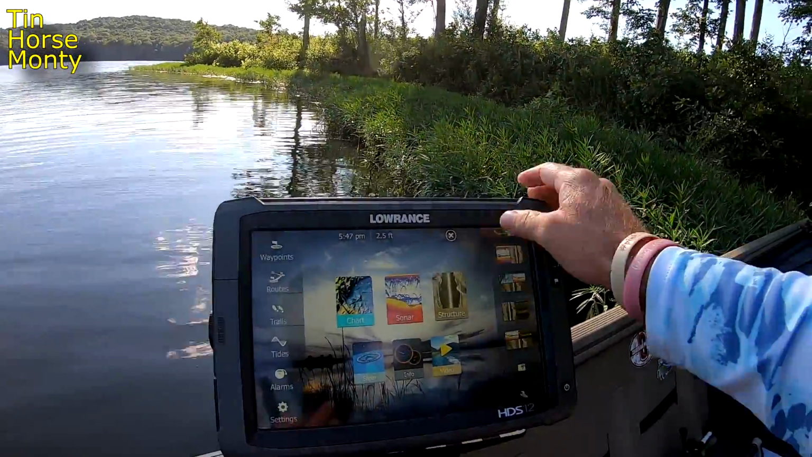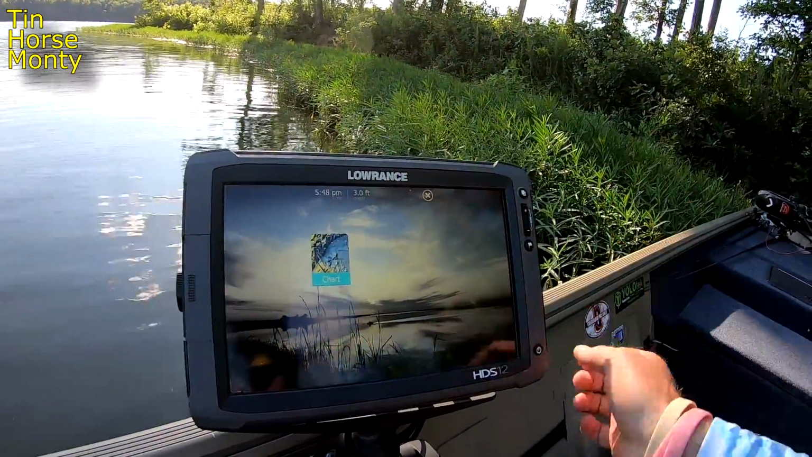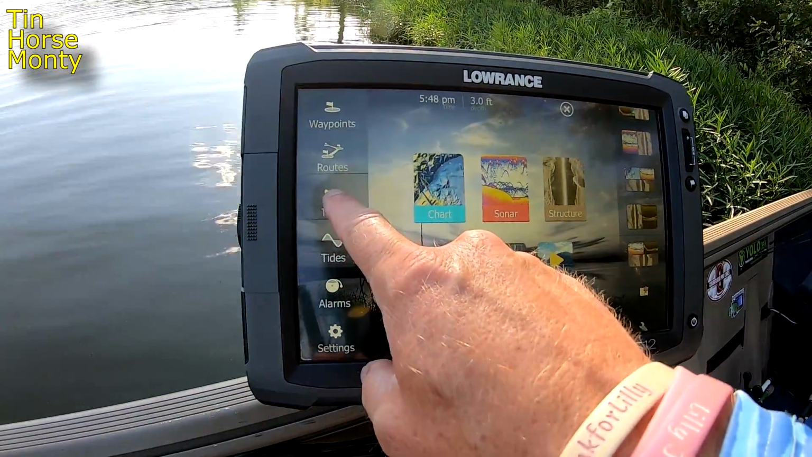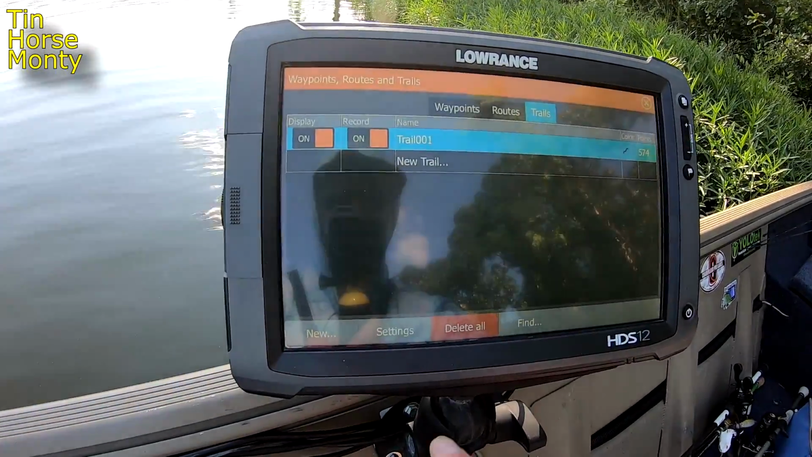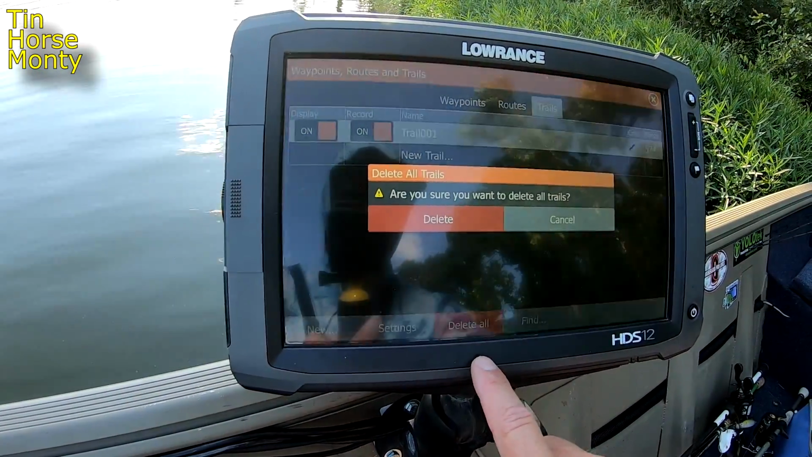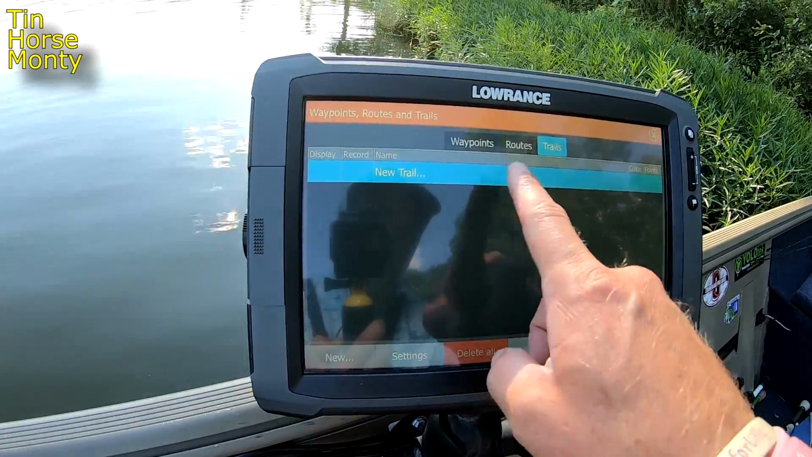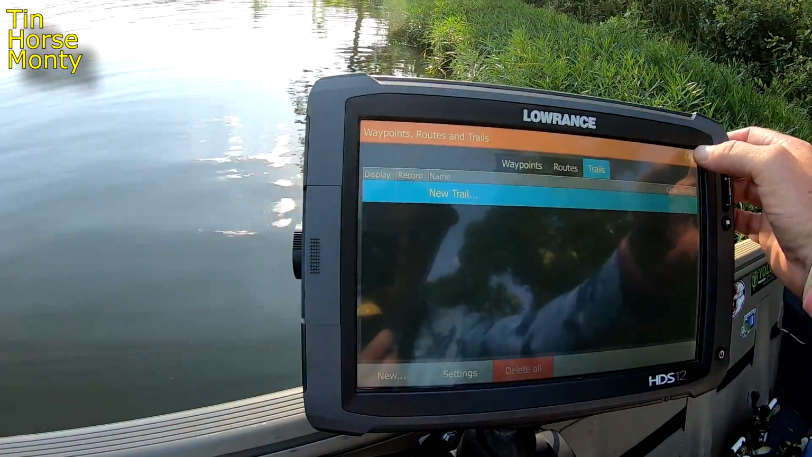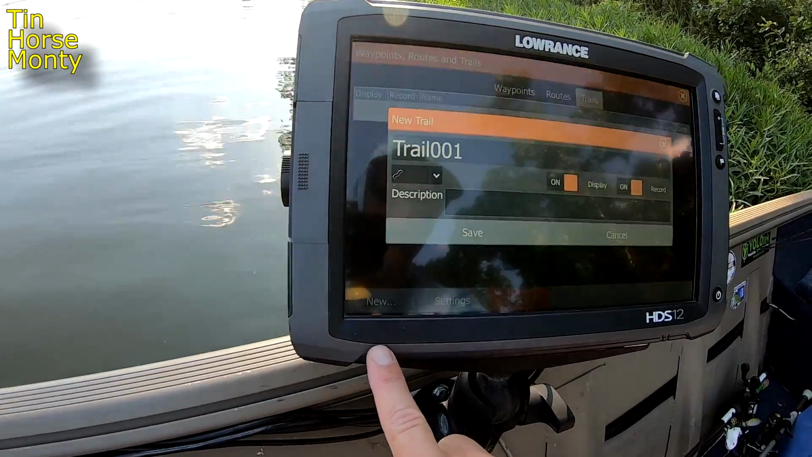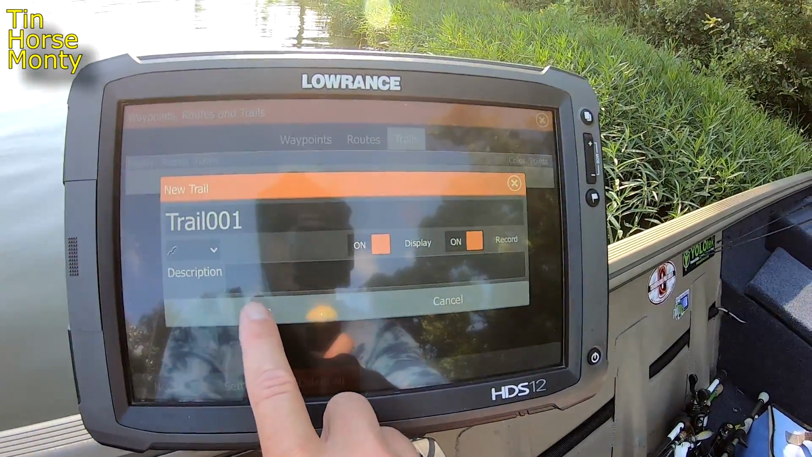Another thing you want to do, I'll show you real quick, is I like to set up a trail. So you go to your charts here. Okay, you're in your main charts. Go back to your menu, and right here is your trails. You hit your trail button. It's going to come up like this. I'm going to delete my old trail, so I hit delete all, delete. And you come up with this right here. You're going to hit your new trail and then save.